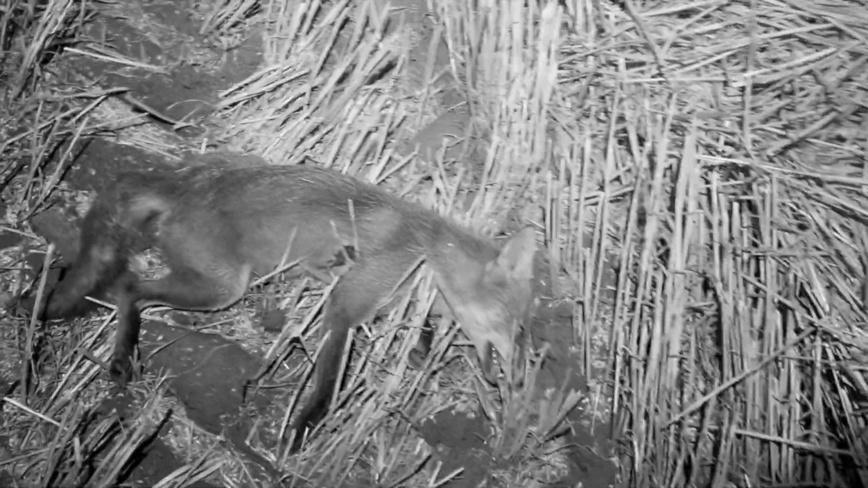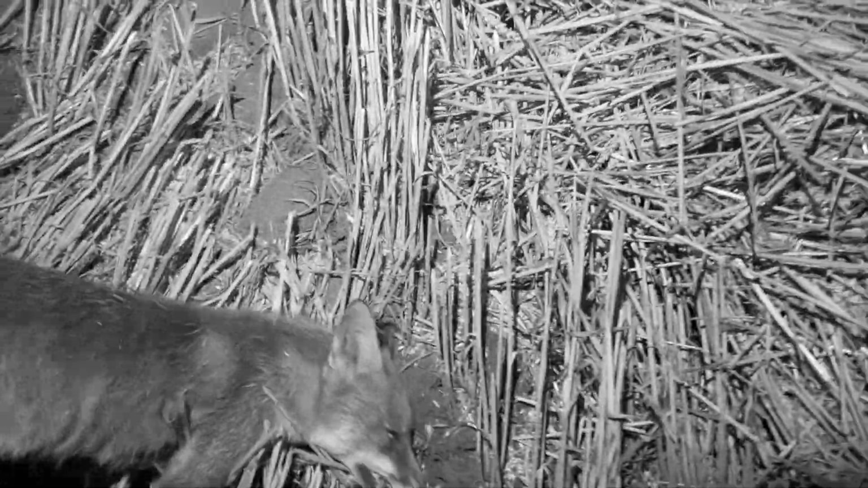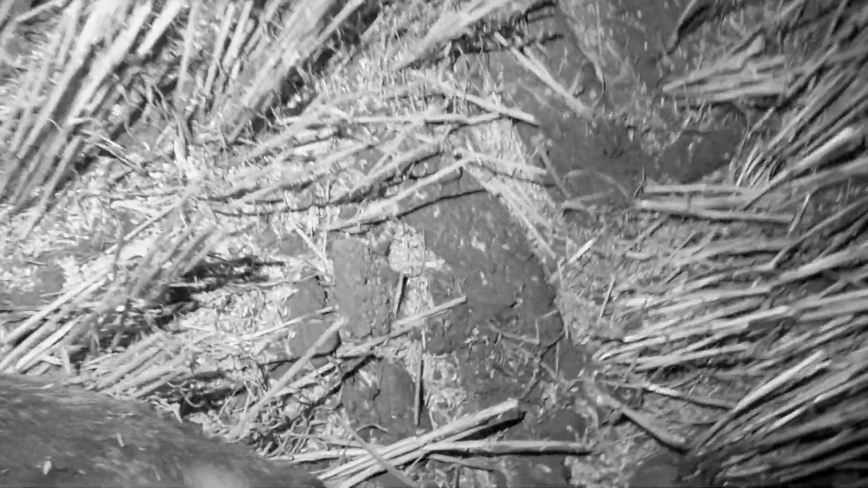Just here. Yeah, it's not too far back now, so another vixen.